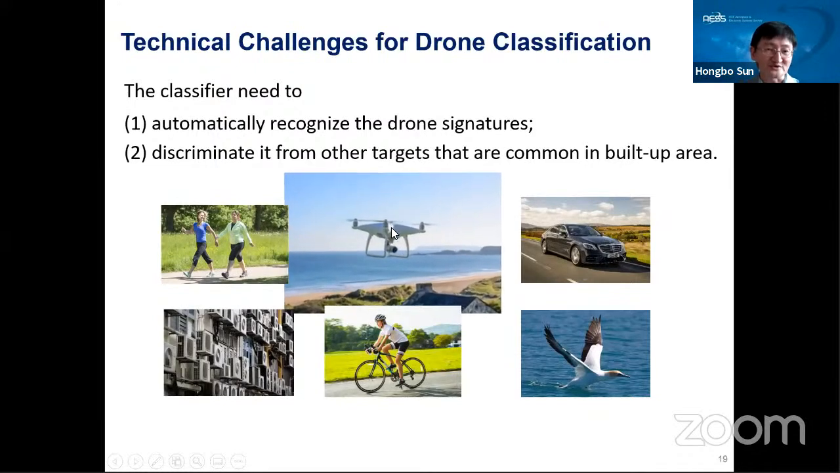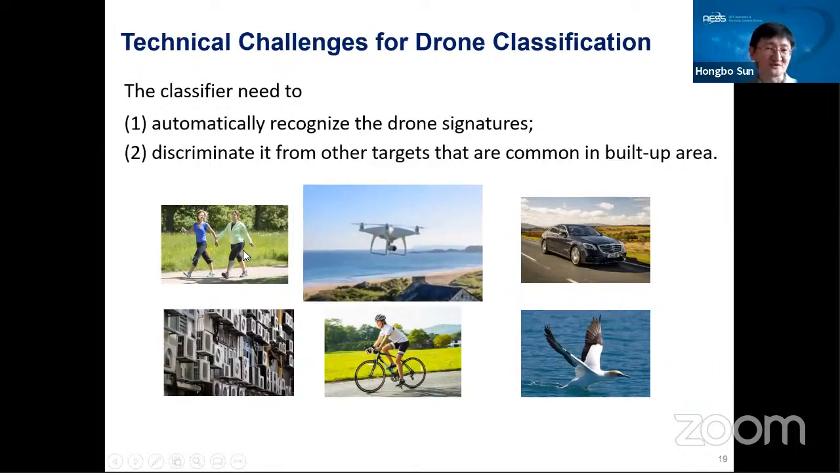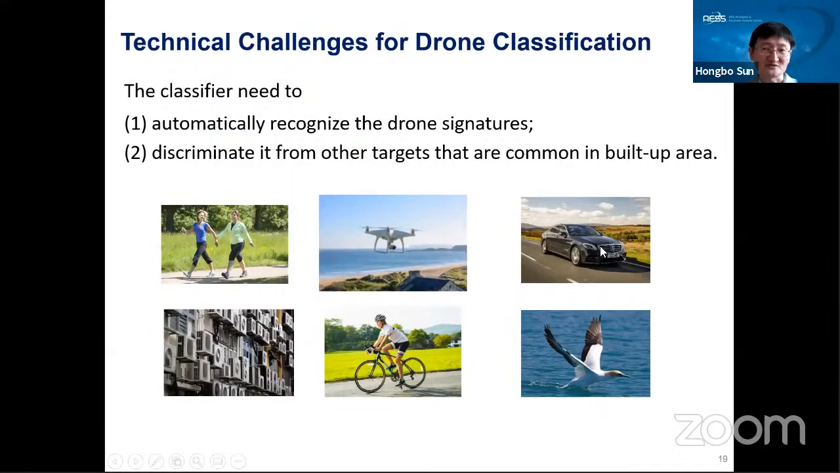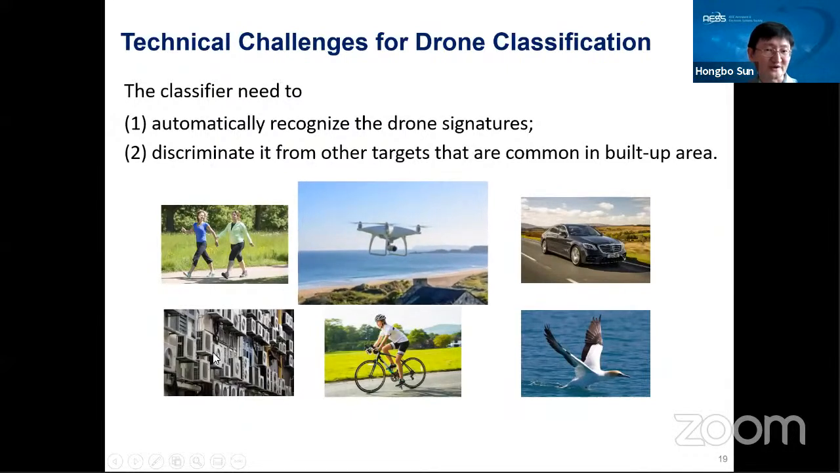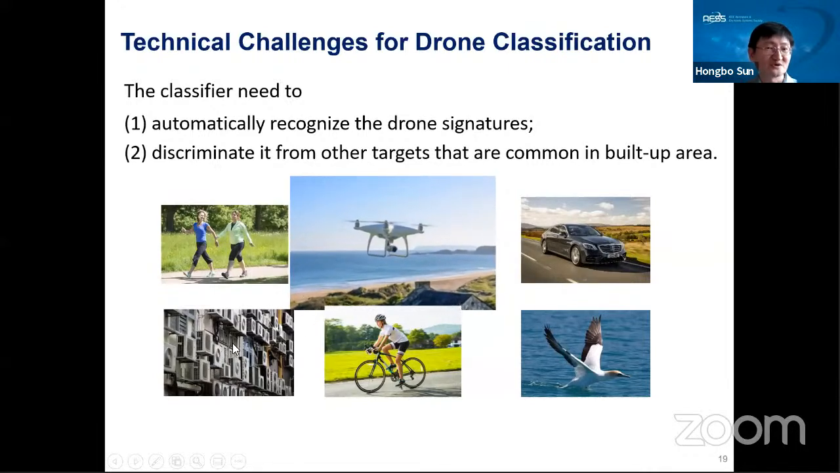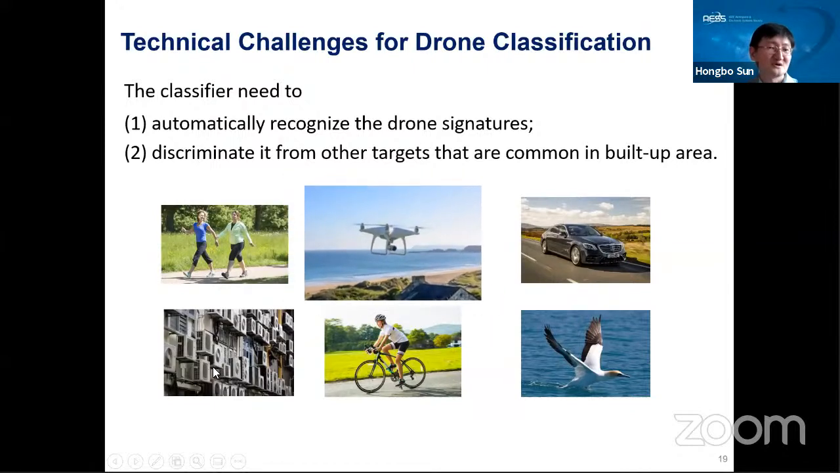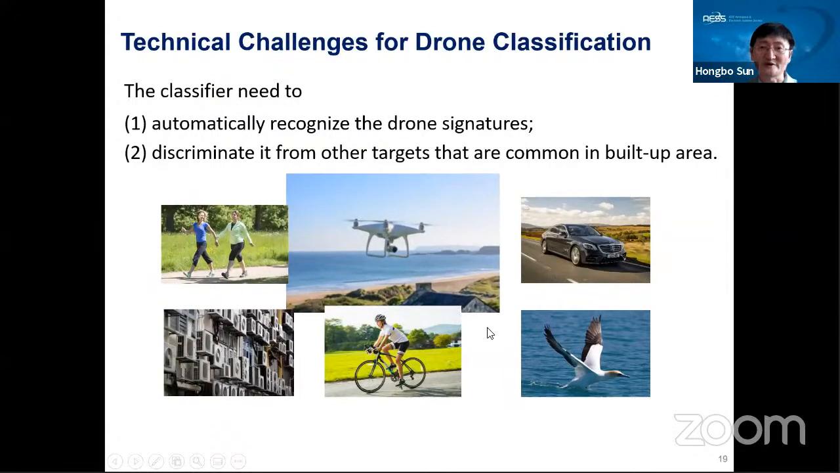We need to separate the drone signal from all these other moving objects. I think it's also very common for the radar: the walking person, the bicycles, cars, the birds. Or even, this is very important, the air conditioner, because the air conditioner fan also rotates. Actually, the radar echo signal from it is very similar to the rotating blade of drones. So this is also very critical. You need to separate the drone echo signal from the echoes from the air conditioners, because this is very common in the urban area.